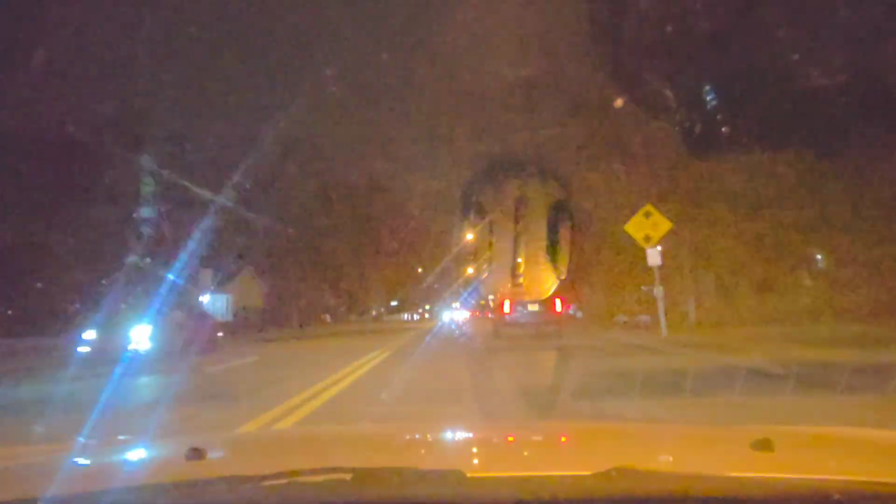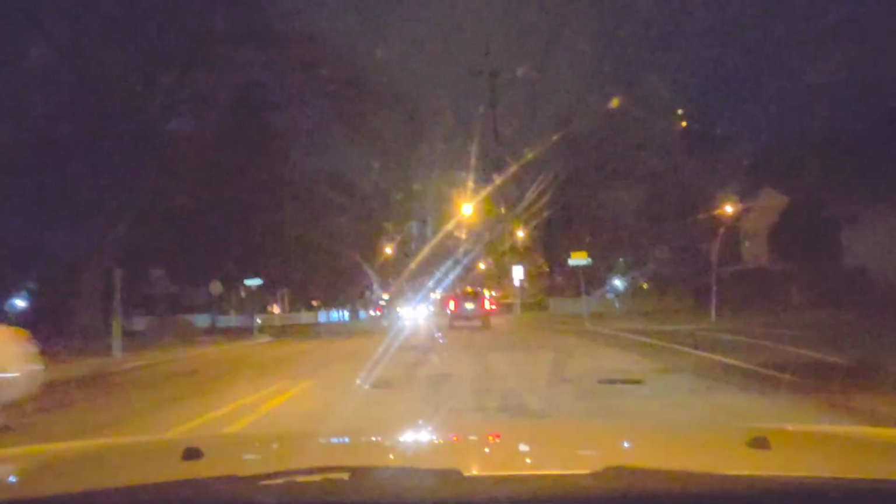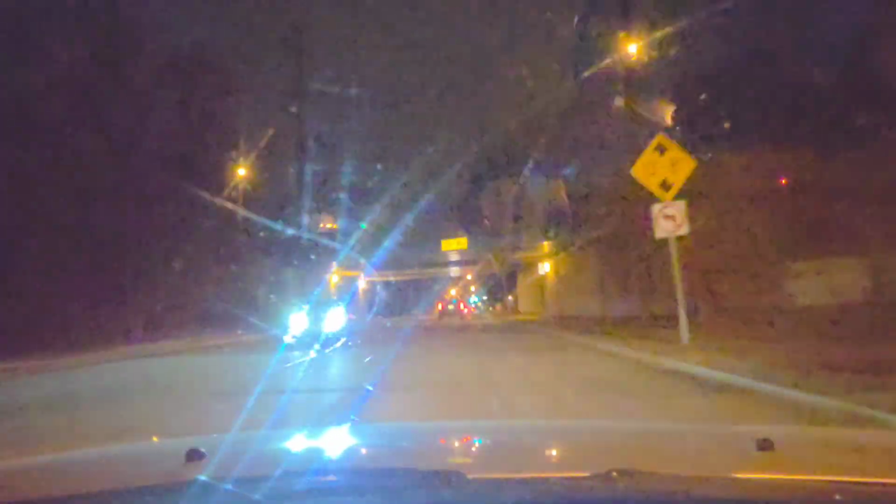This road is going to turn into one lane, crossing Madeline and Fairmount. Continuing, I believe we're going to take 208 north. I've done a few videos there. I don't think I've done one at night though.